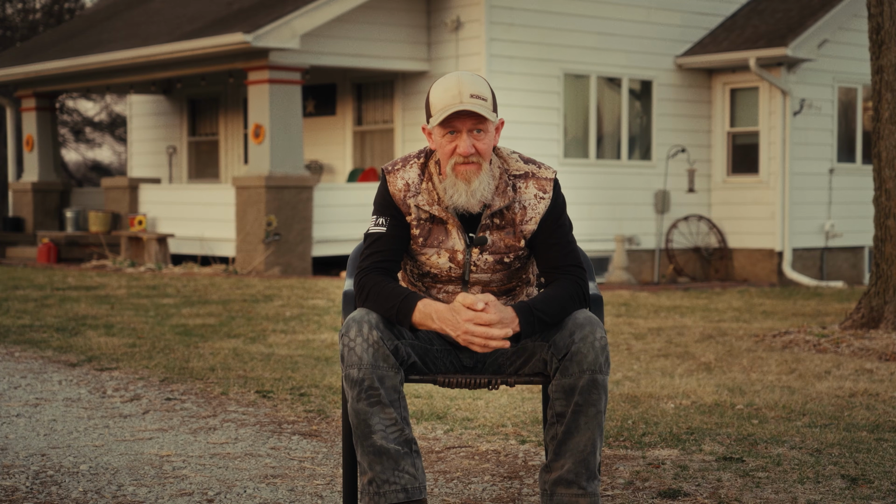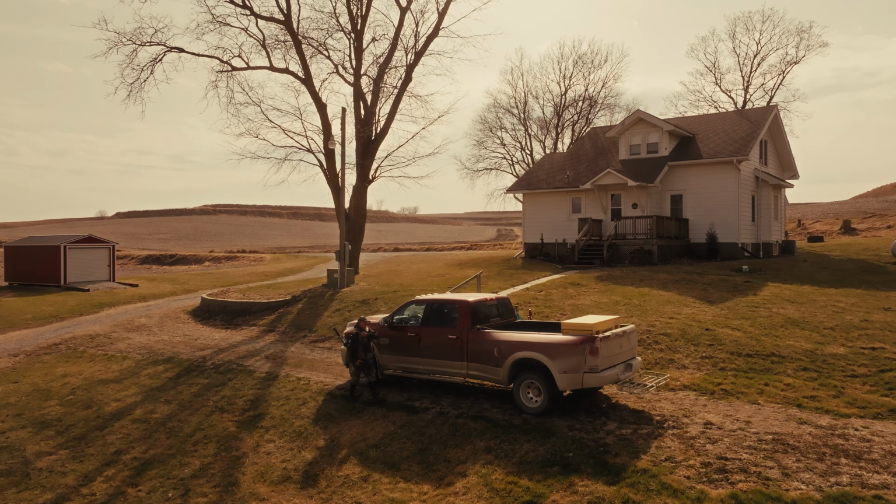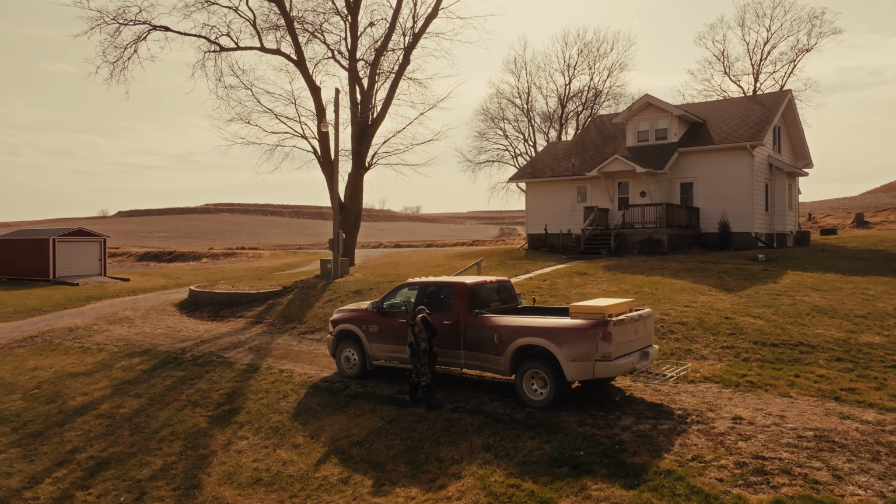And there's not a lot of people that can dedicate the time to do what I do when it comes to staying on top of them and being able to go out there in the middle of the night. We've all got day jobs, and running thermal especially, we like to run at night, so that gets into your sleep schedule quite a bit.